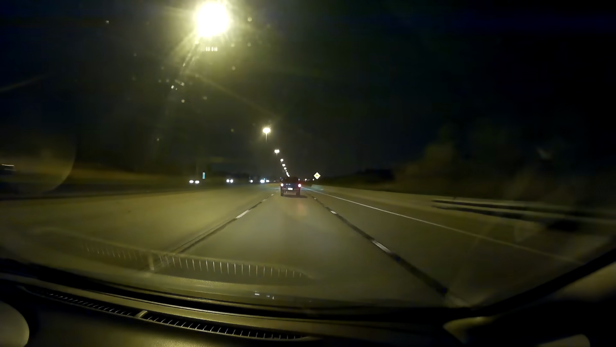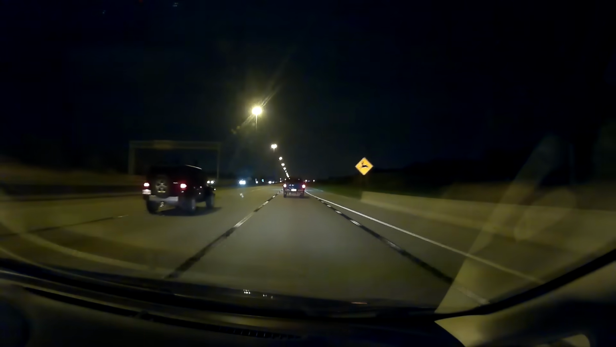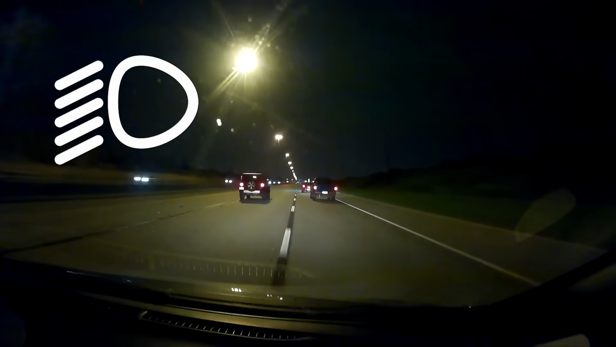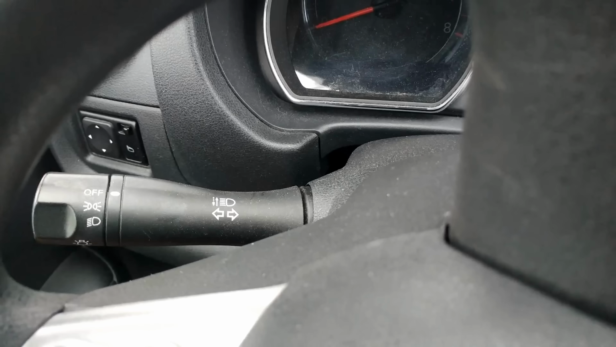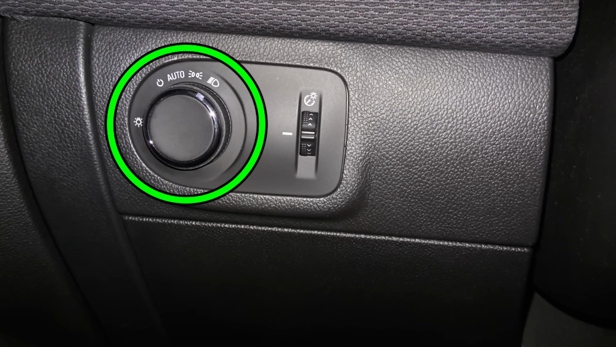So obviously, the first thing you need to do when driving at night is to turn on your lights, the normal ones or the high beams depending on the situation. Where the light switch is located and how many positions it will have will vary depending on the vehicle, but it's usually located on the turn signal lever or on the dashboard to the left of the steering wheel.